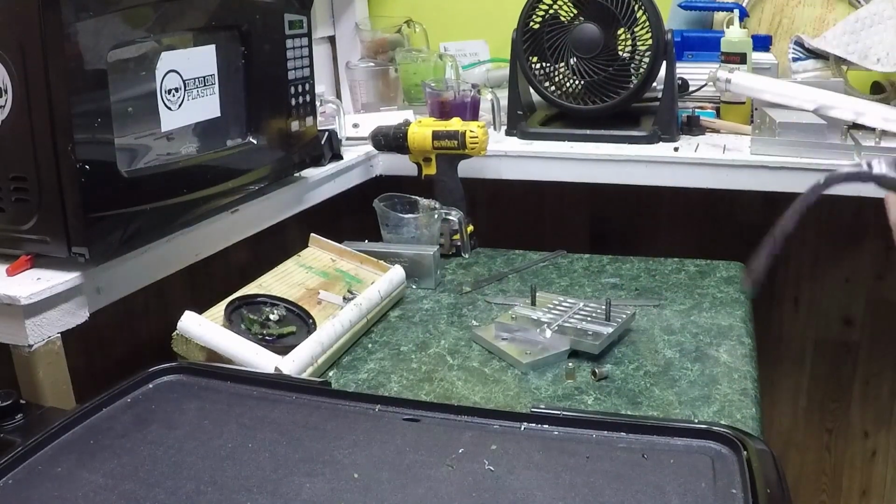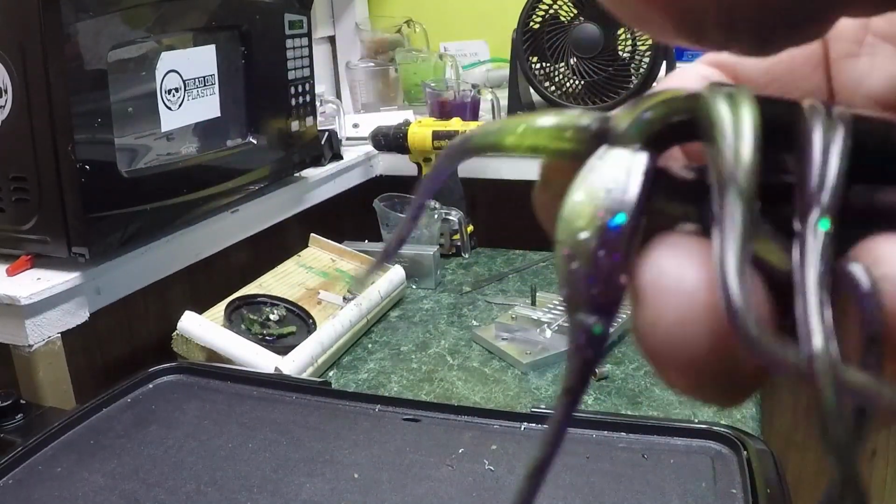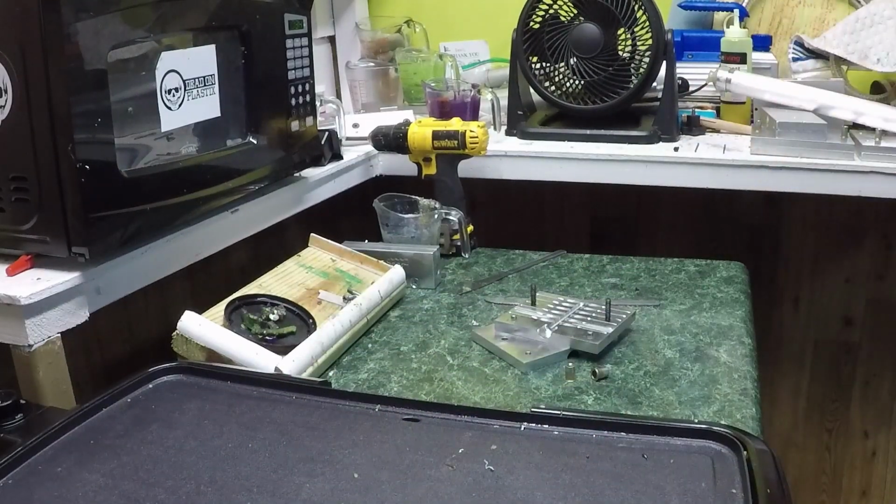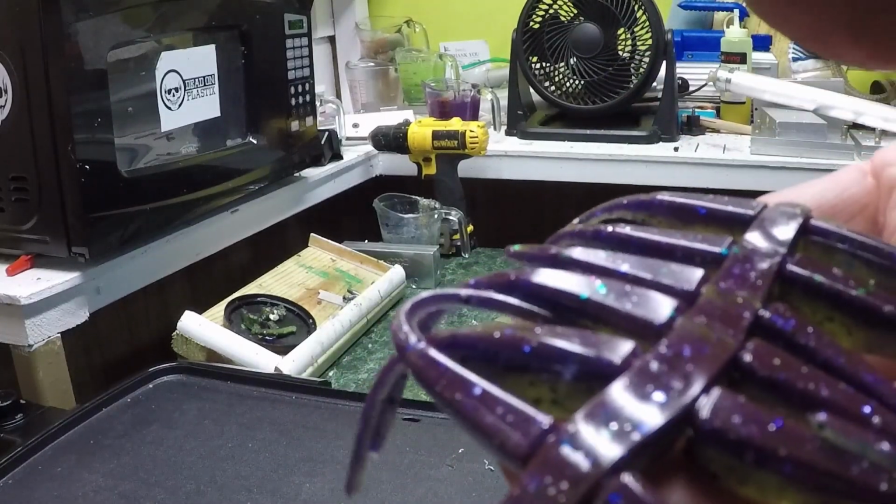All right, let's see if I can hold these up where y'all can see it. The purple dropped a little bit on the back of it in that one. None of them are perfect. Some of them are good, but not always are they all perfect. See, that one done better. So, just the way it is, guys. I don't cry. The crappie don't care sometimes if you don't get them perfect, but I'm still getting a better bait with these than I was when I was trying to use that lamination plate in that one mold.